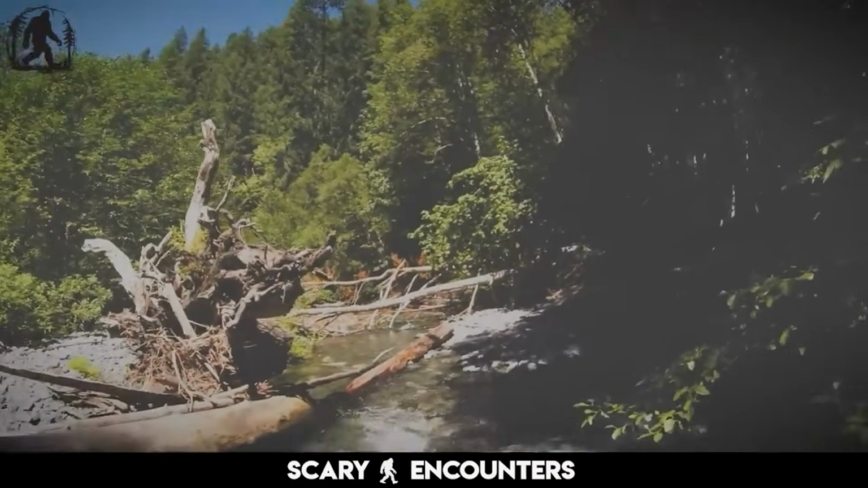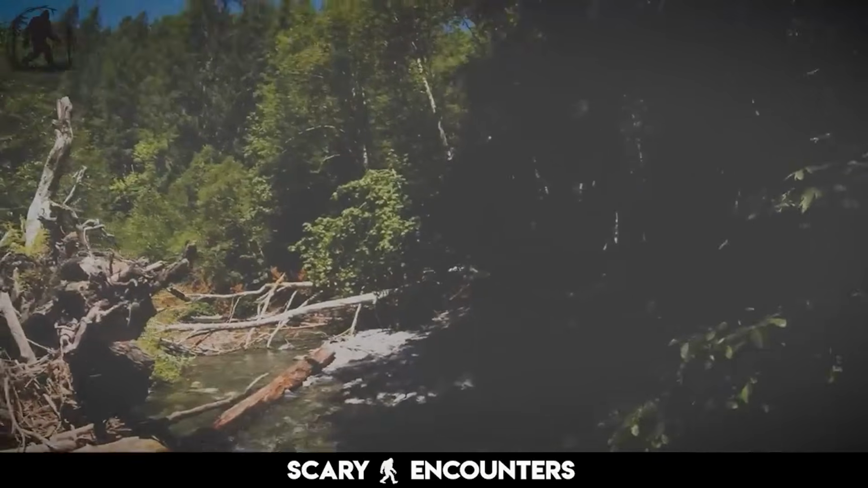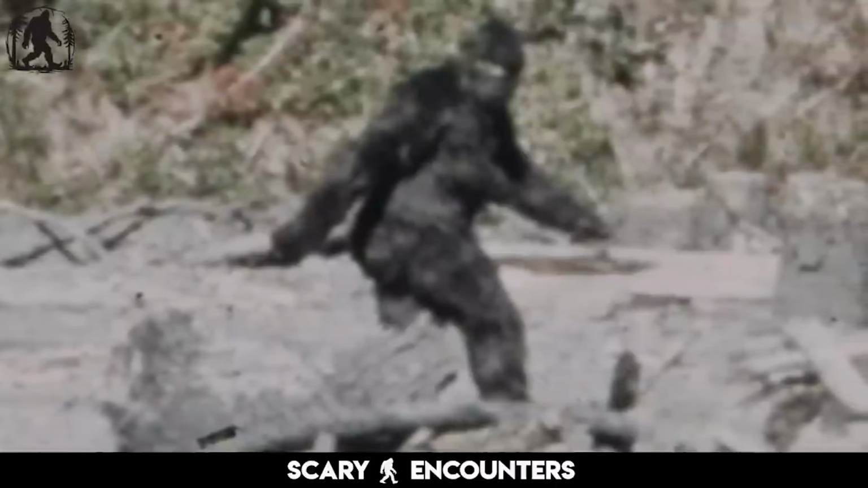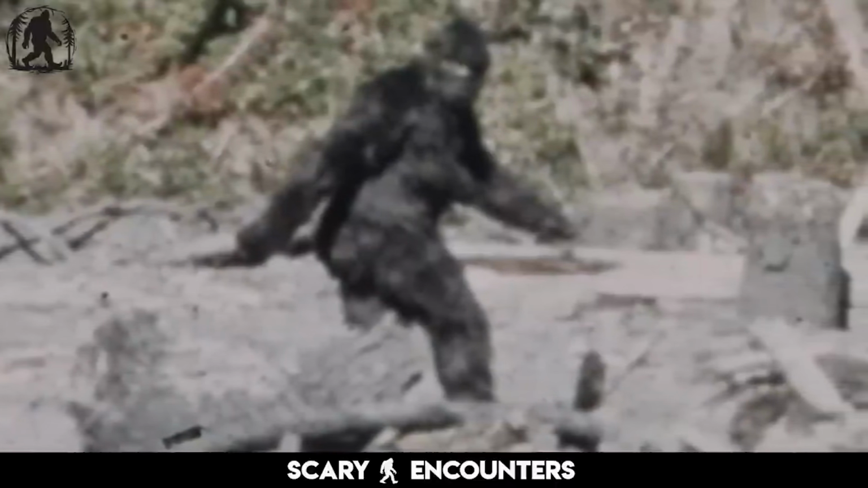Patterson's horse reared, throwing him off, but in the chaos he managed to grab his camera. Sprinting forward, he fumbled with the device, but kept filming. The figure moved methodically through the clearing, its muscular frame unmistakable. The footage that followed would become the most famous Bigfoot evidence in history.